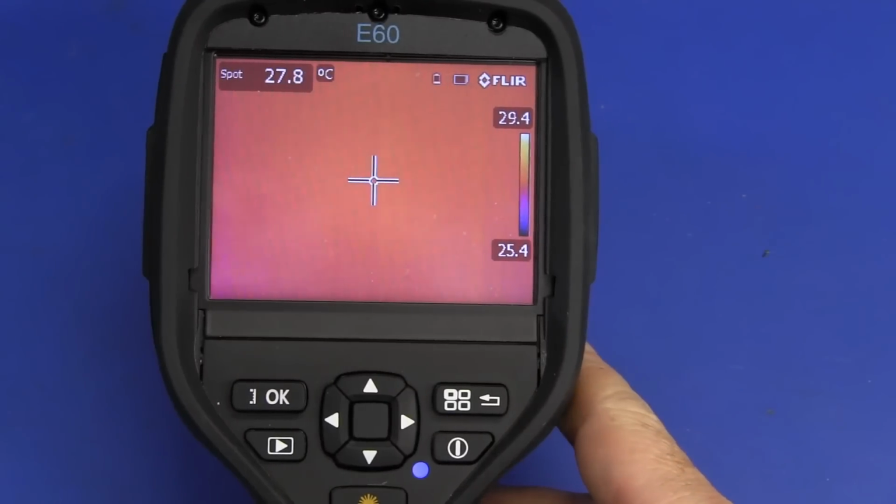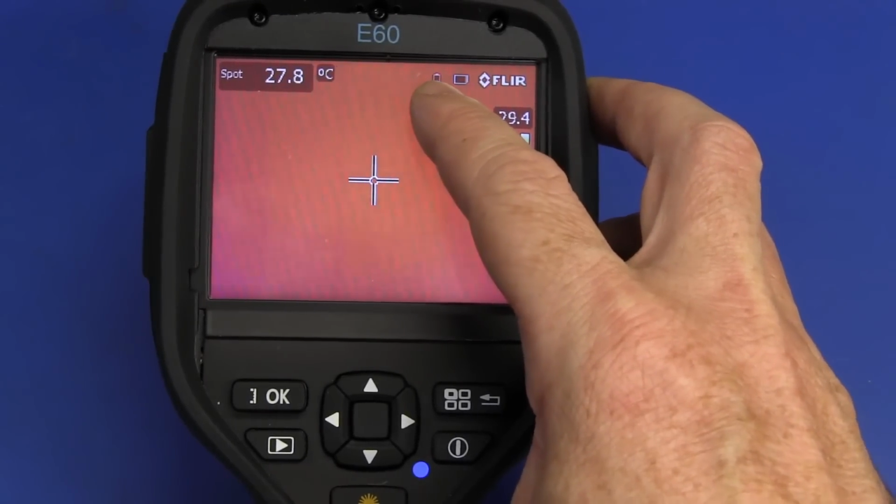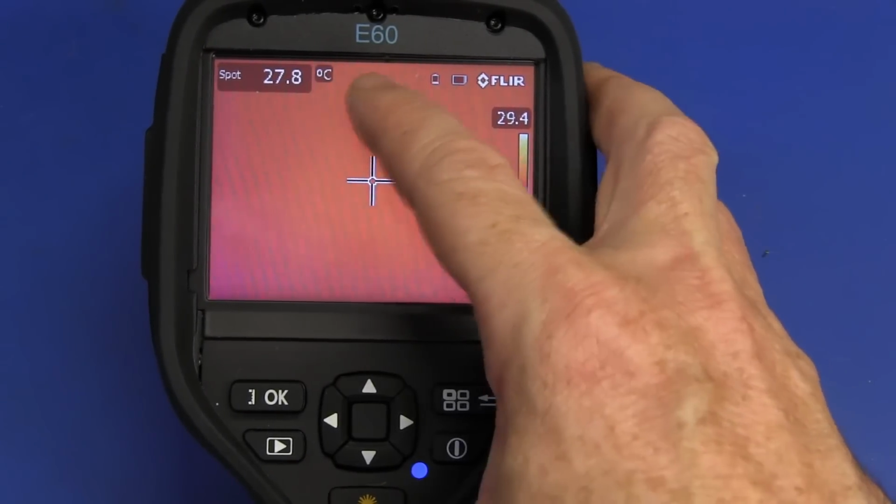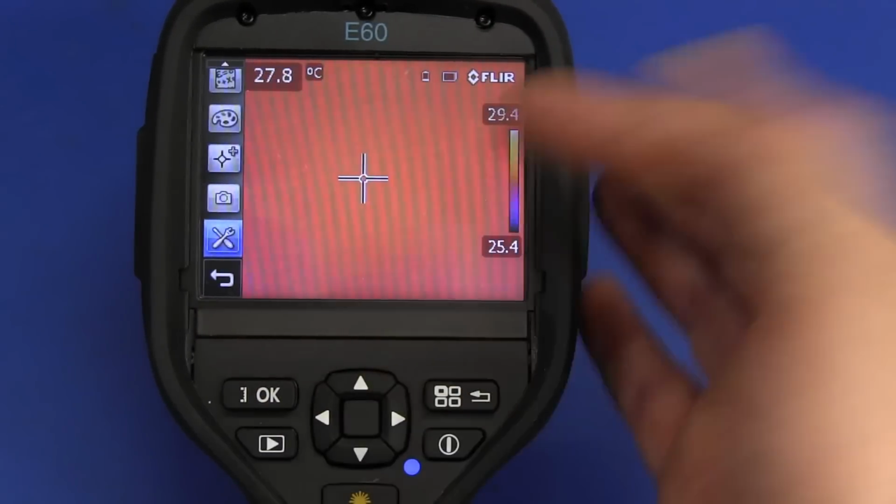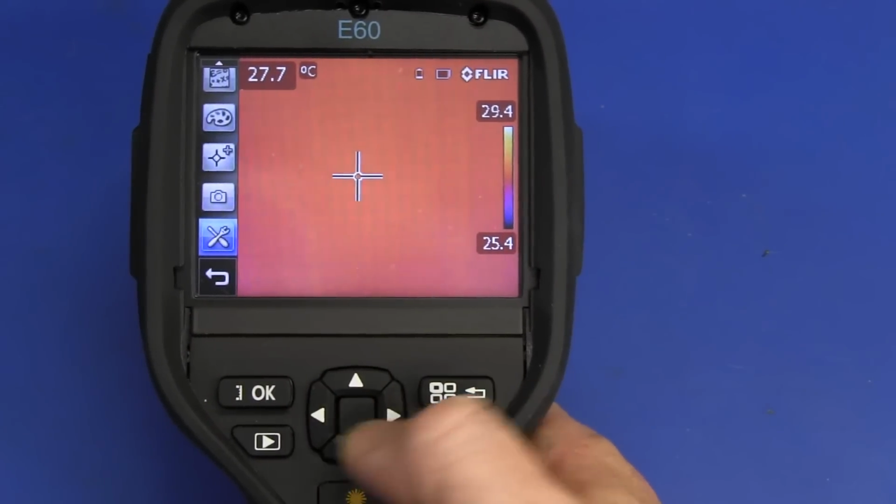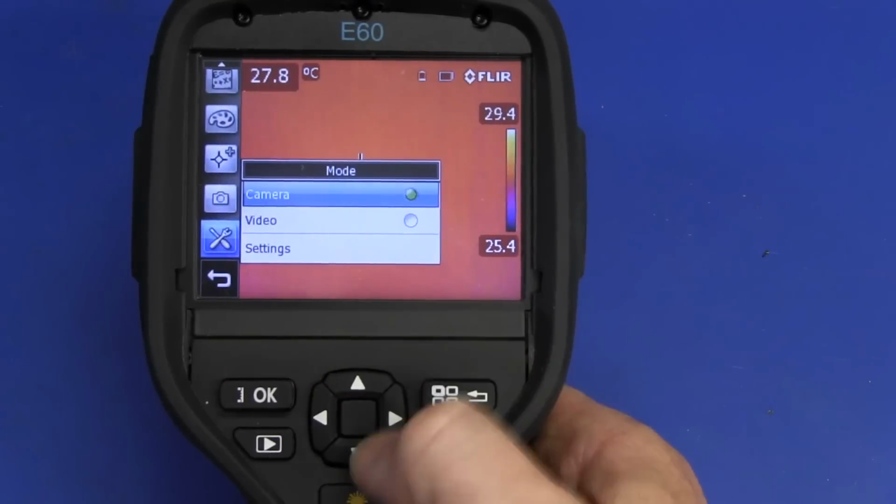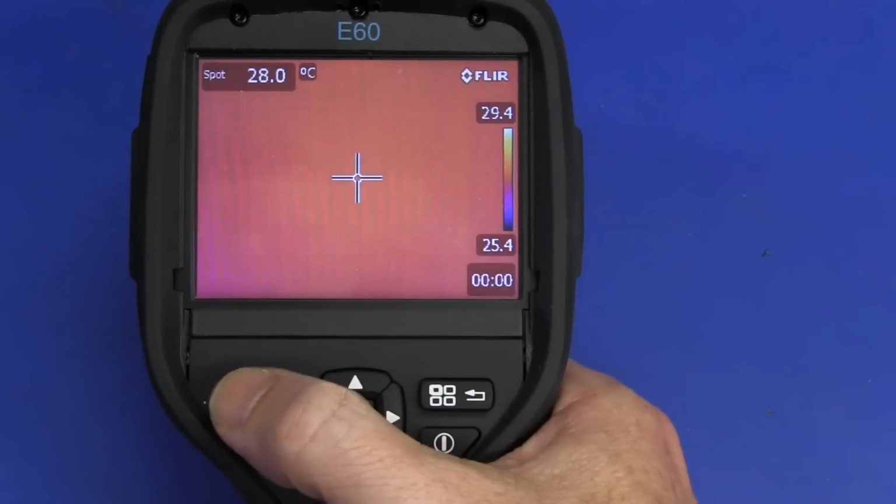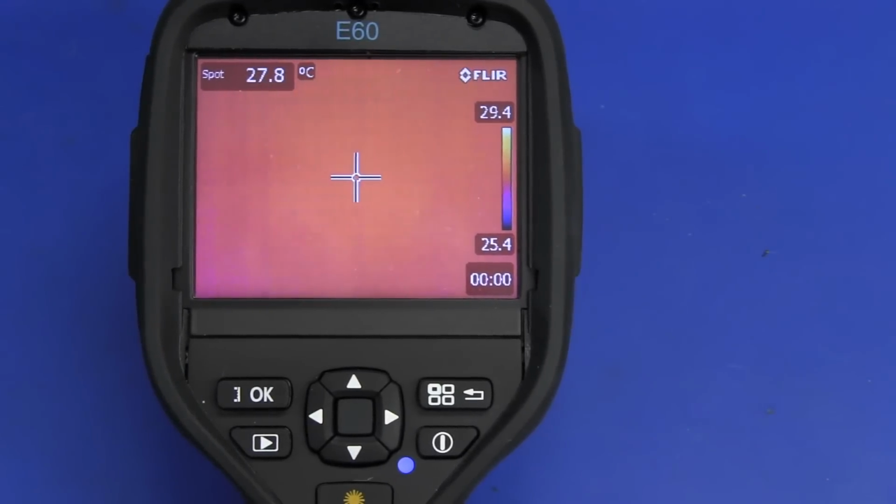I found really one dumb feature. A little tiny battery icon up there. I think it's too small. I think it should be much larger, maybe like a horizontal one or something like that. But anyway, it shows up in regular camera mode, but if we go down here into video mode, it disappears. So that's it. Why wouldn't you show the battery icon all the time? Crazy.